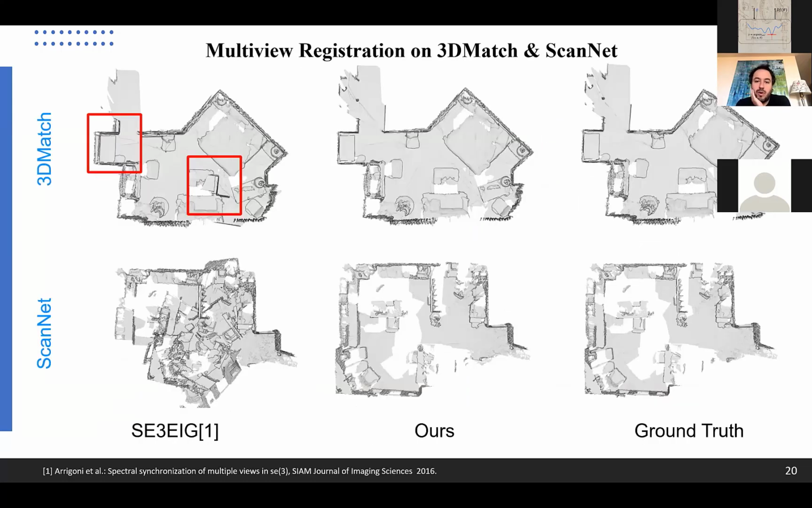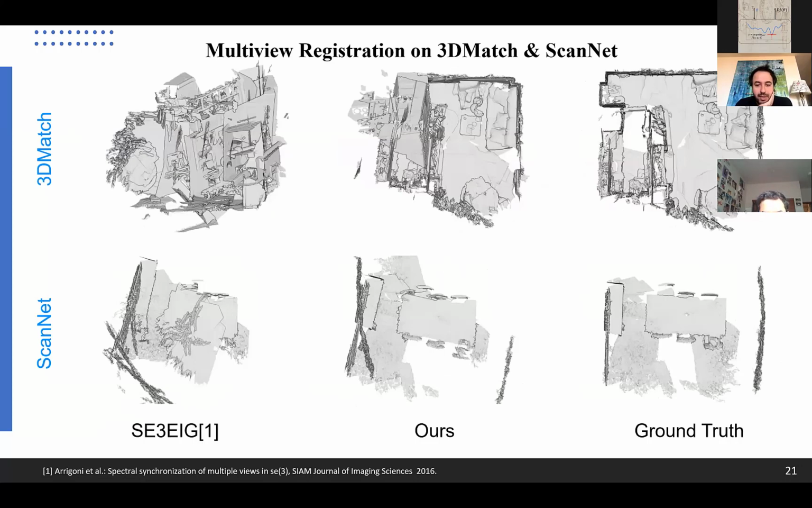So we can also see some qualitative results. And you can see that on 3DMatch, the state of the art, that is SE3 EIG, is a synchronization solution as well, and uses our features. But it is not differentiable, not at least an end-to-end pipeline. And you can see that there's quite a bit of improvement with respect to that. And we are pretty close to the ground truth. And these results, I would say, are not really cherry-picked. We have many, many examples of that. And the same holds true for different scenes.